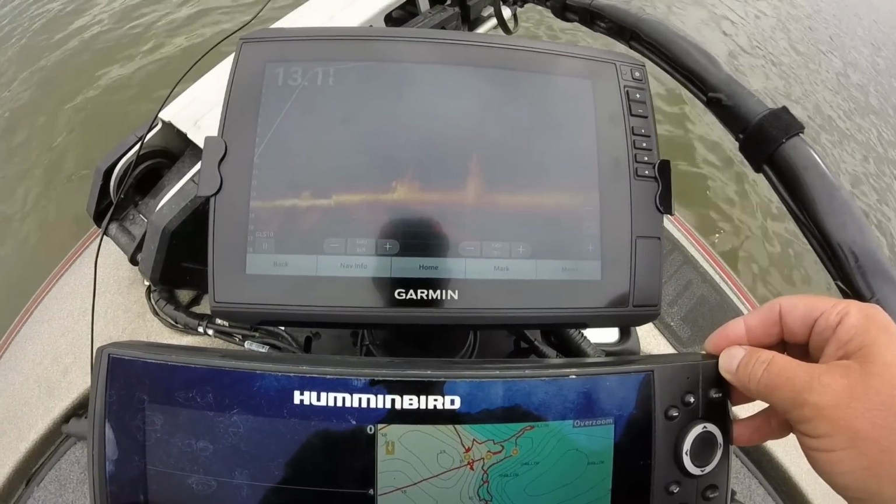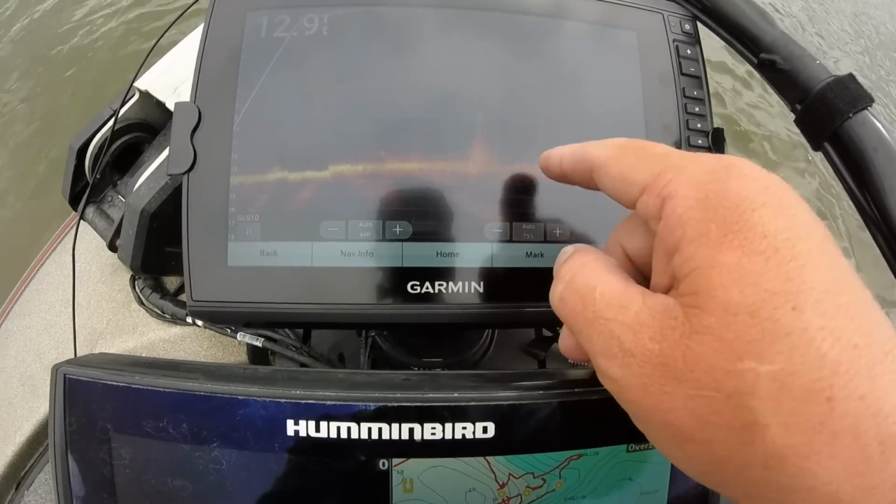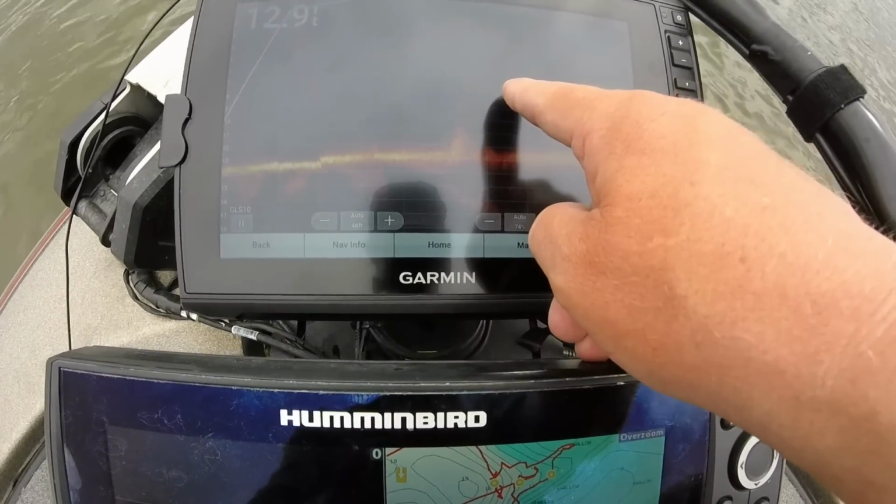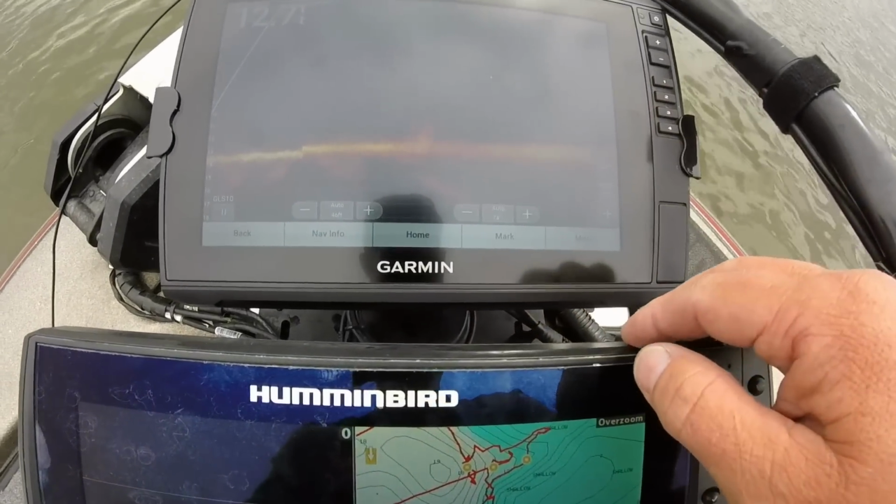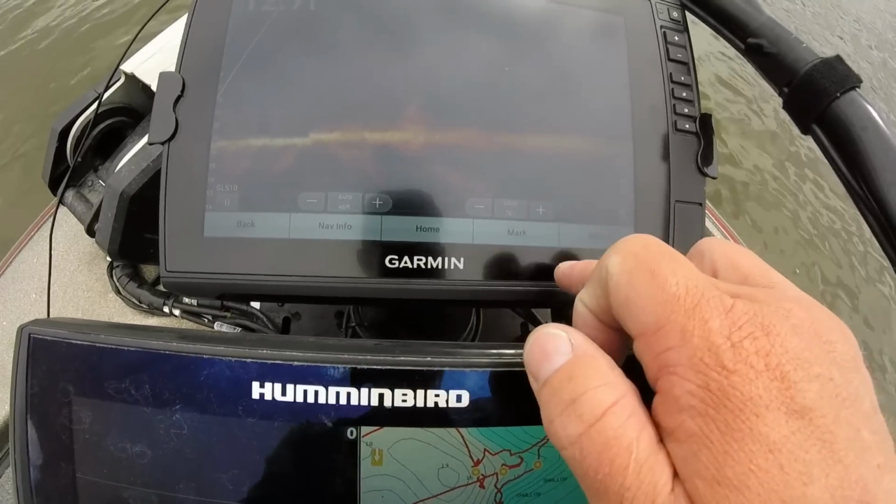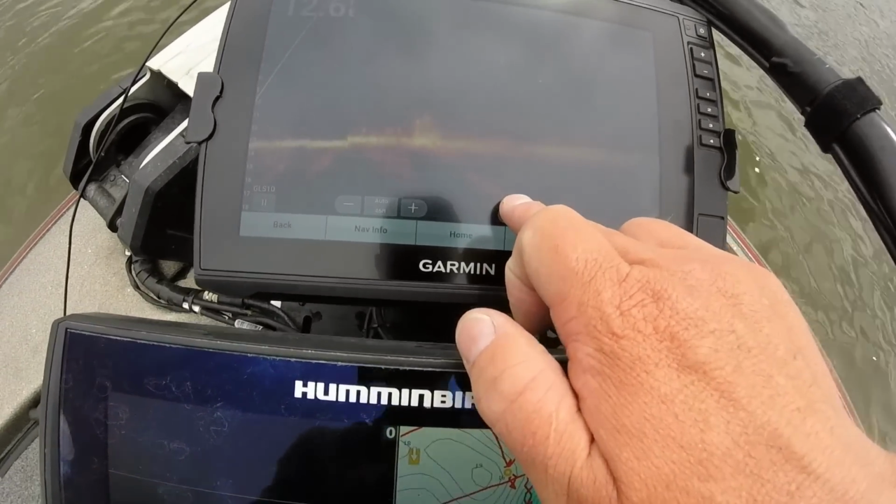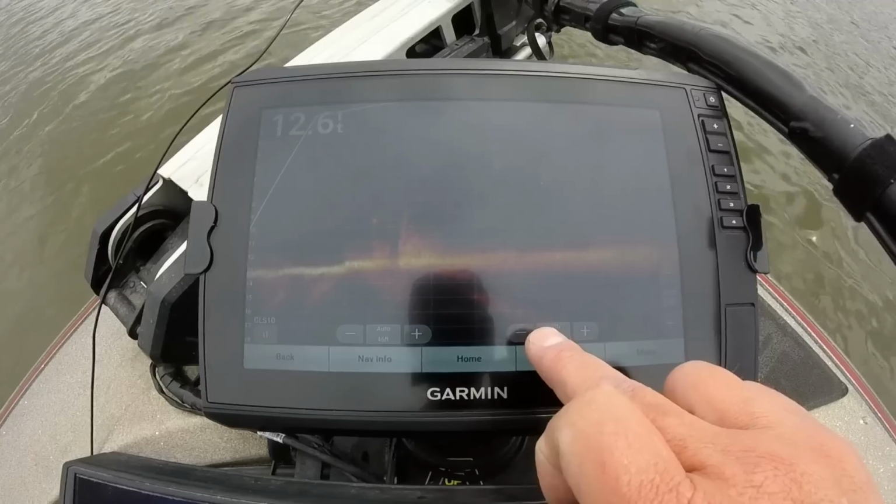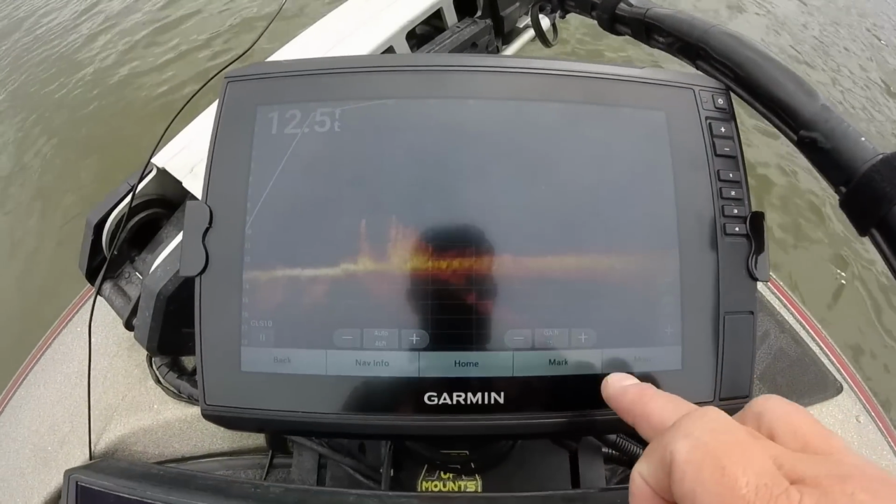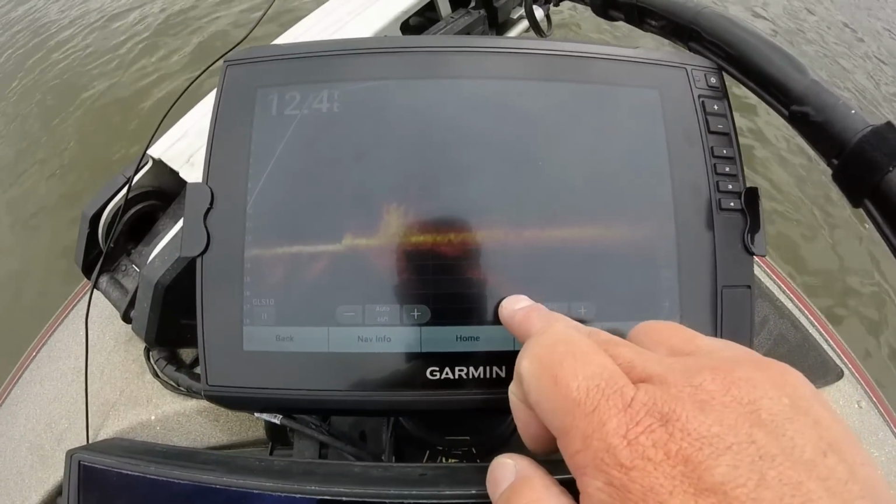All right, guys, everything is still pretty much on the factory defaults since I changed it back, and what you're seeing here is some clumps of grass. That's probably a crappie right there. The first thing I'm going to do is take it off of auto, and I'm going to hit the gain a few times, and you can see it start getting a little bit hotter.